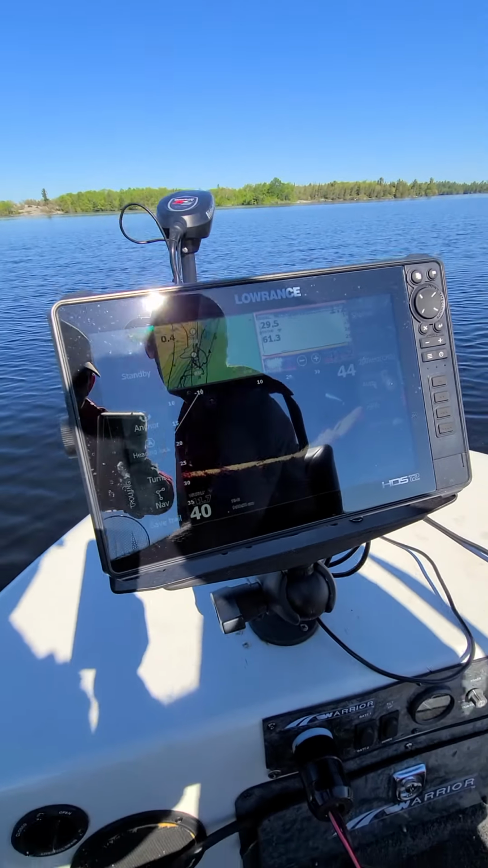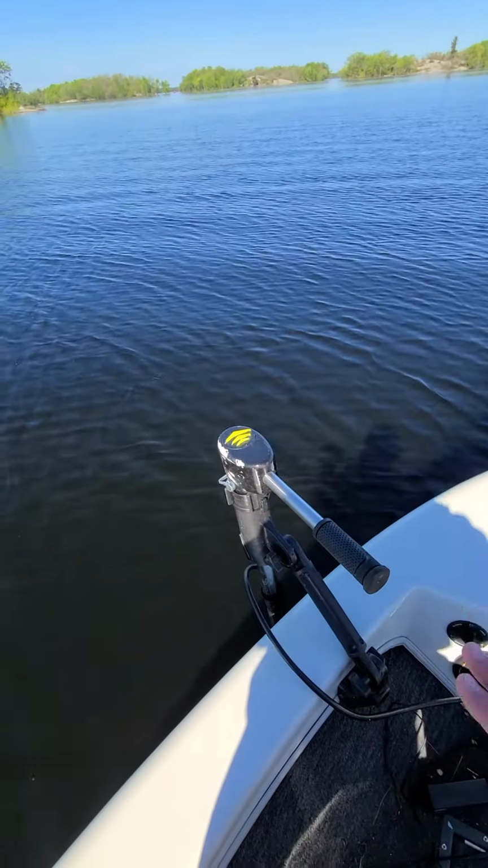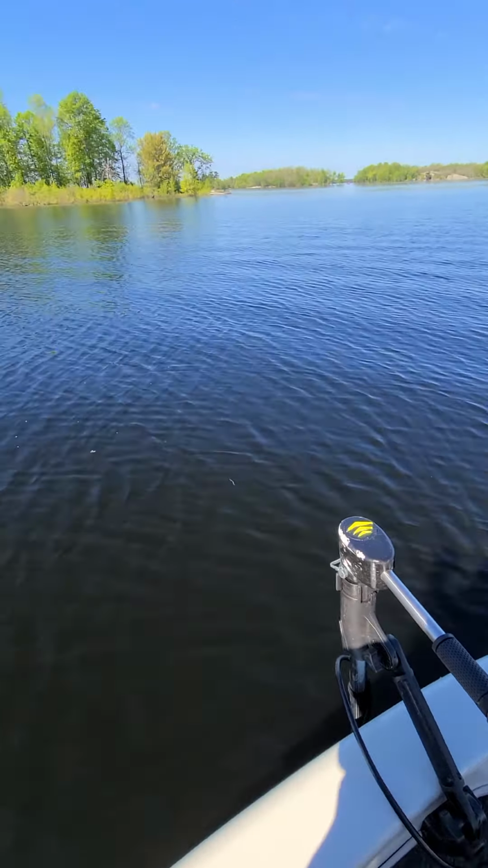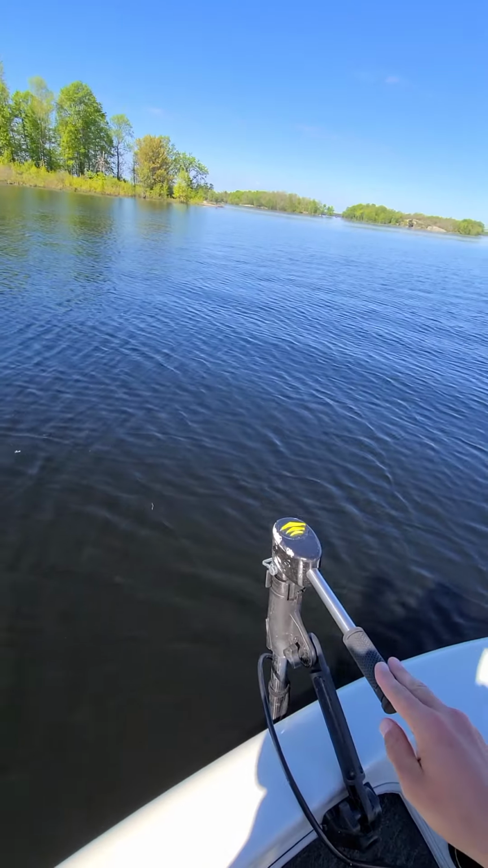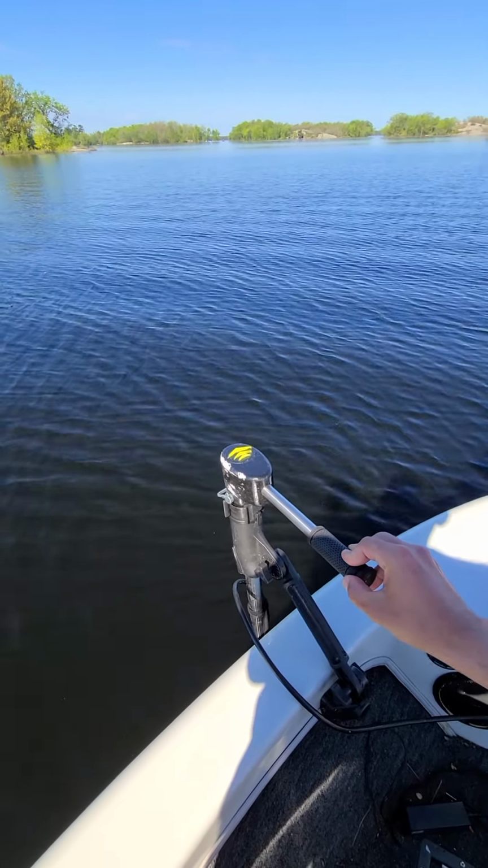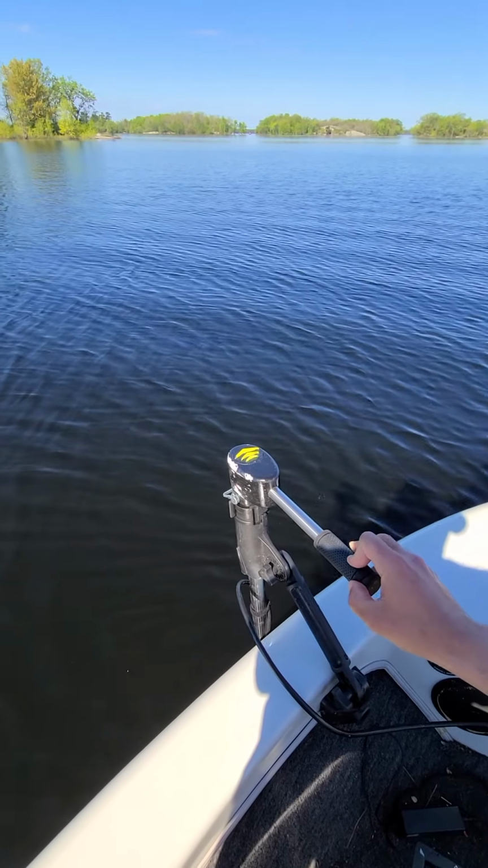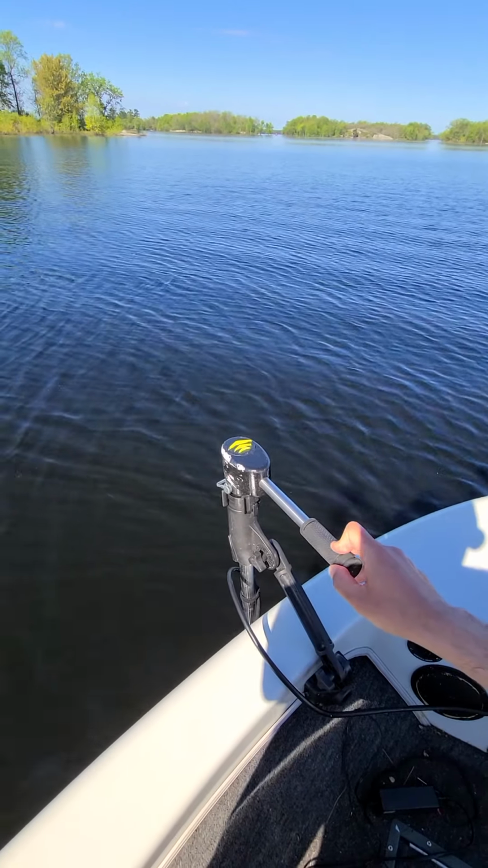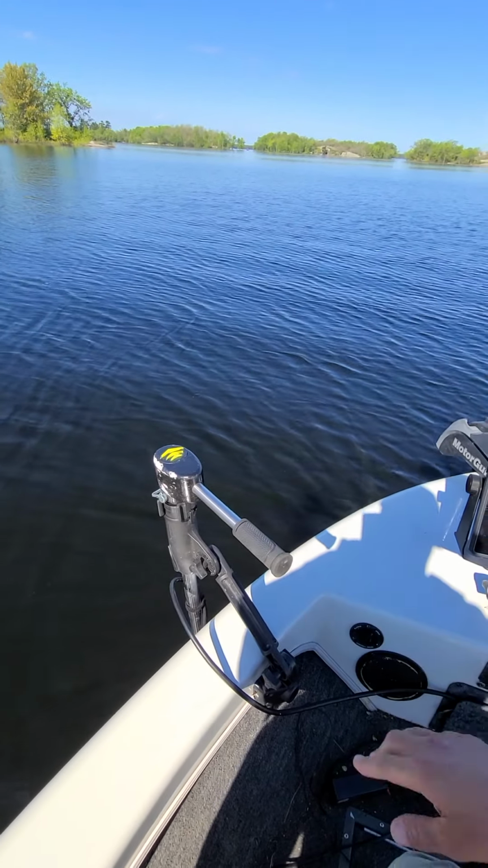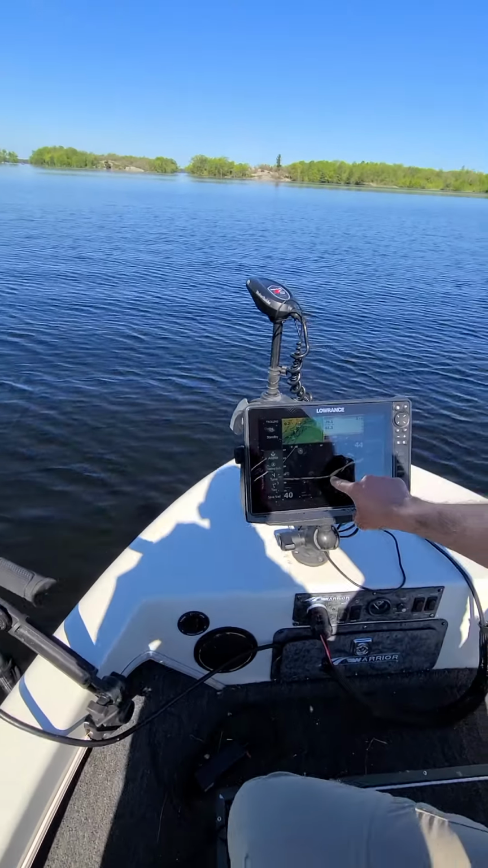And you can see here our arrow. Look at the arrow there. That arrow is pointing up to the slope. So I'm going to turn my trolling motor on just to creep a little bit. And eventually I'll also show you how to use the anchor feature. Okay, we see a few fish down there.